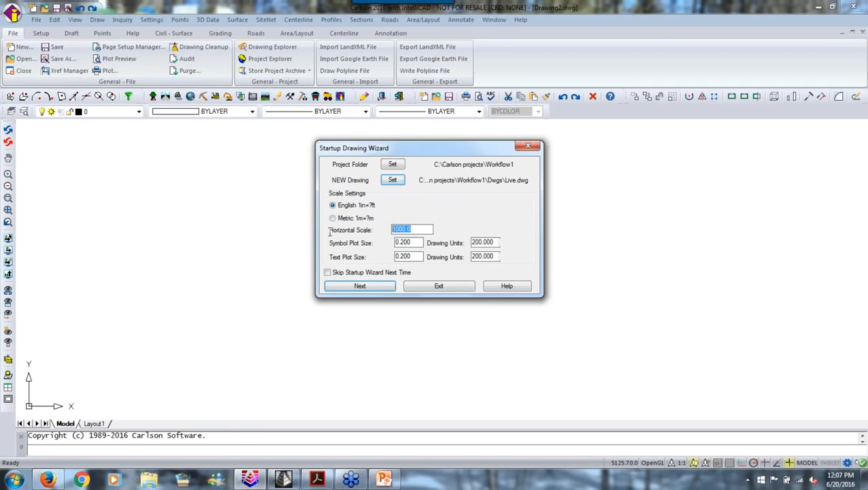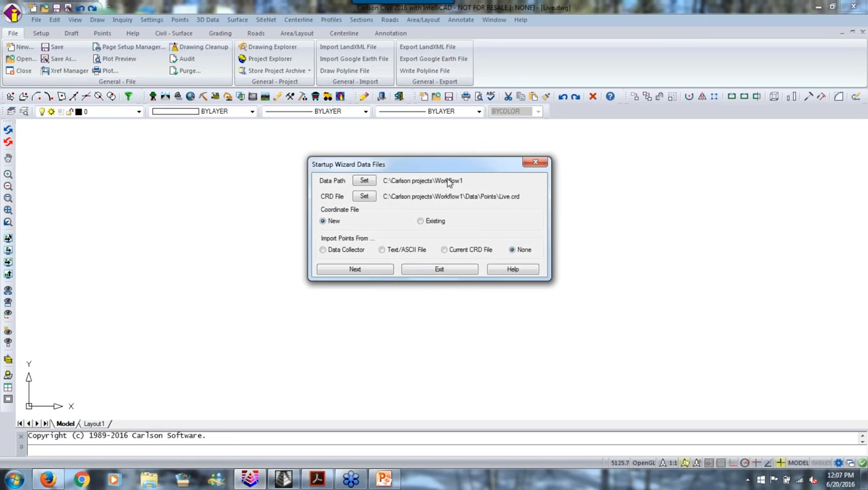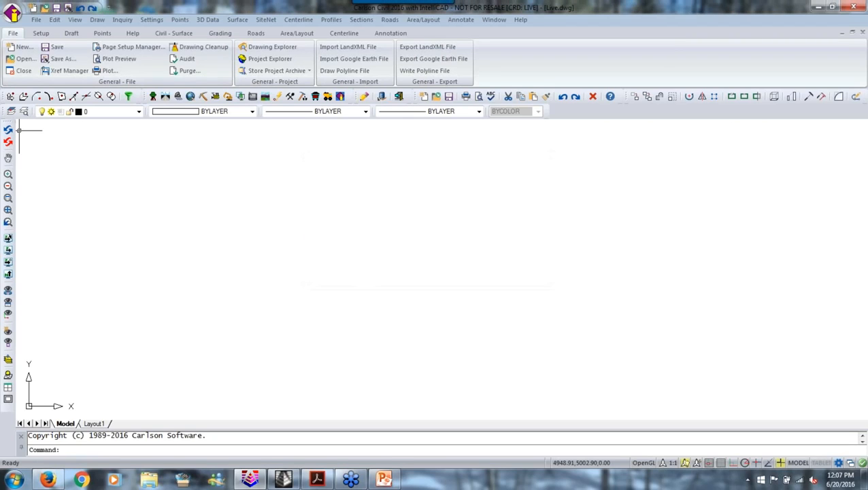Okay. We're going to go with English units, Imperial. This will say Imperial someday before I retire, I promise. And we'll go with 100 scale. And there's our project. Then we'll make a new CRD, which picks up the drawing name. Notice it puts it in the points folder, in the data folder. This is what the project stuff does, which I like. And we're into a new drawing.